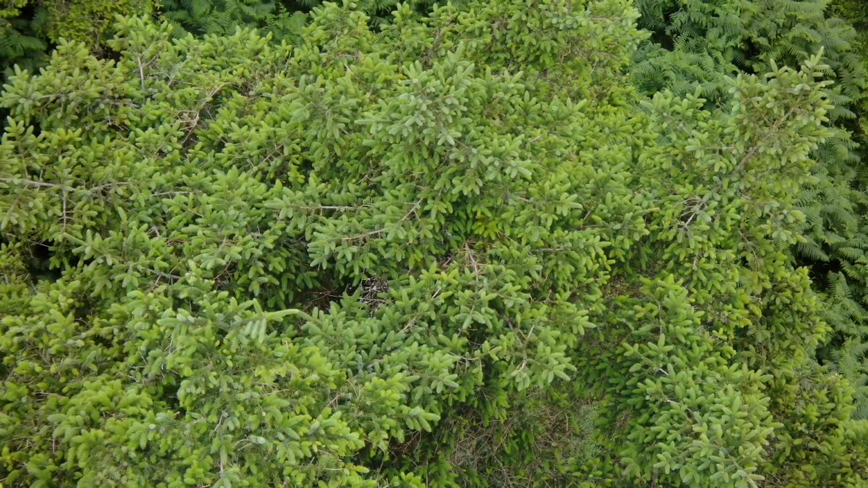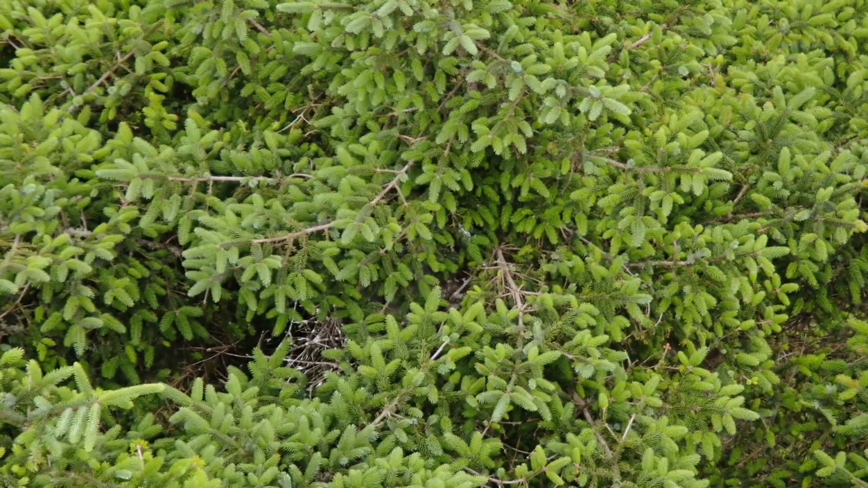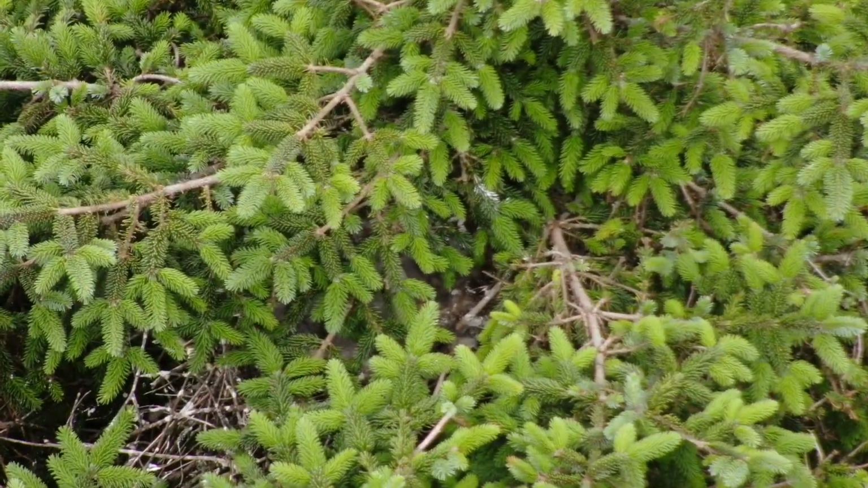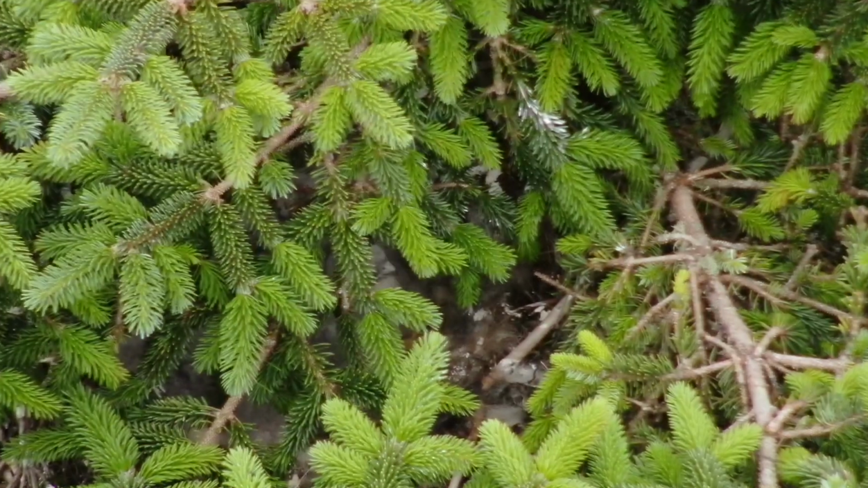But with a bit of practice, it is possible to identify the heat signal, and then obviously to zoom in and to determine what species it is. So really exciting when we are able to locate merlin nests using the drone with thermal sensing. So obviously this can really help both in terms of accuracy of locating nests, but also in terms of efficiency.